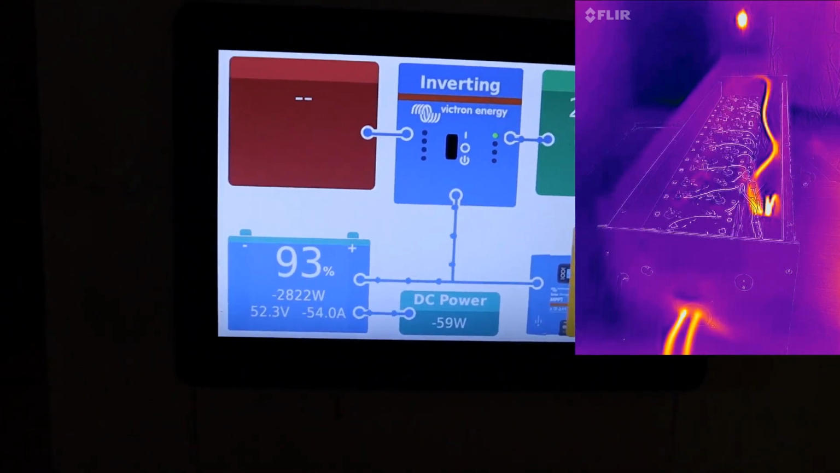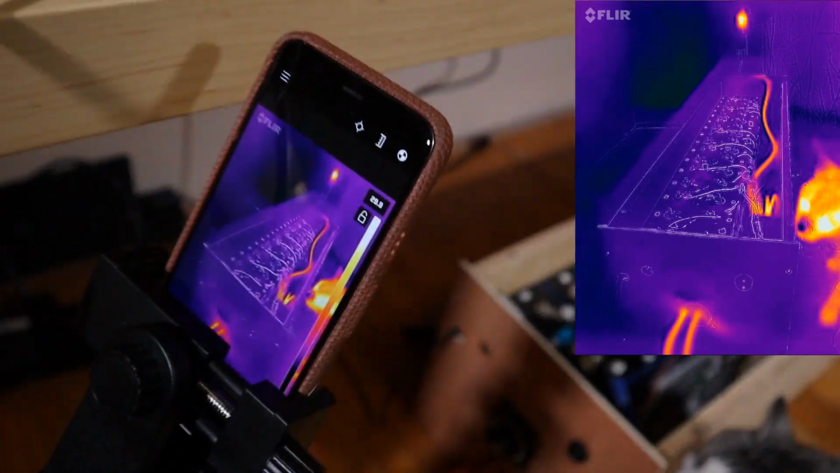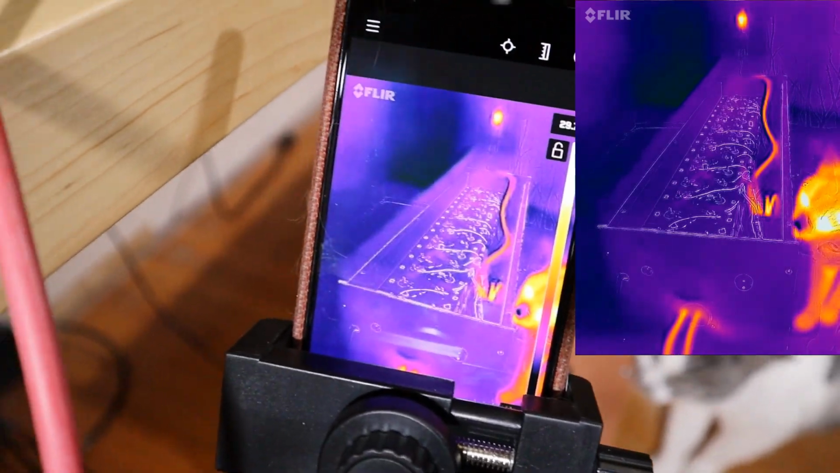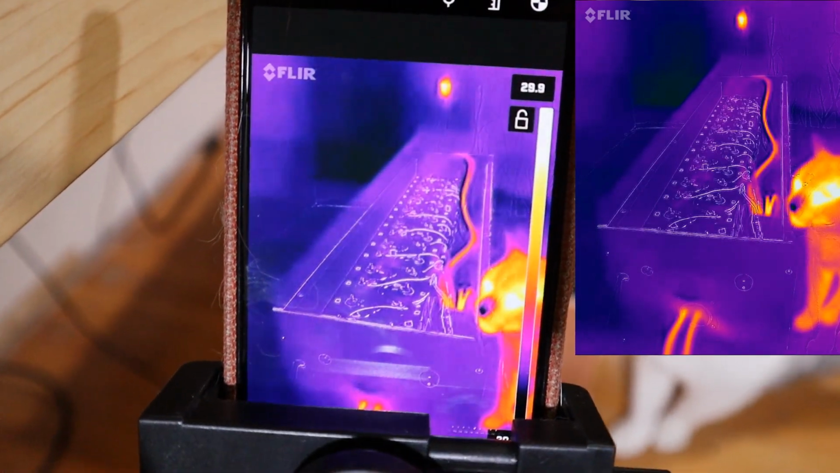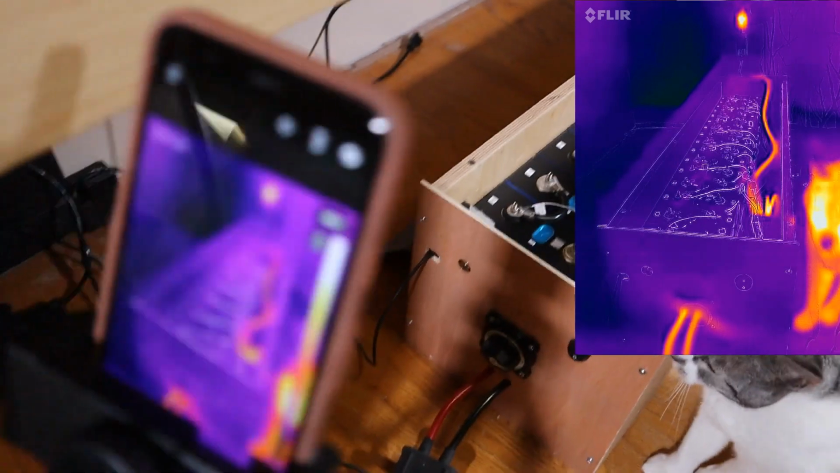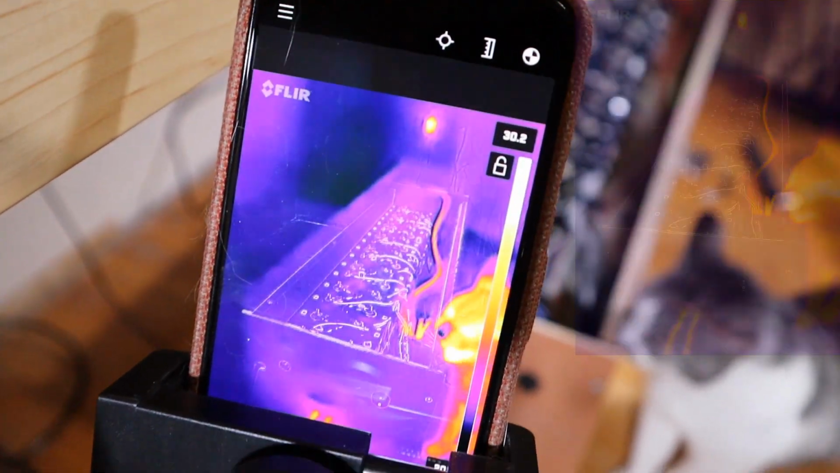2800 watts, 54 amps. A cat in the thermal camera? Absolutely nothing. Absolutely nothing on the flexible bus bars.